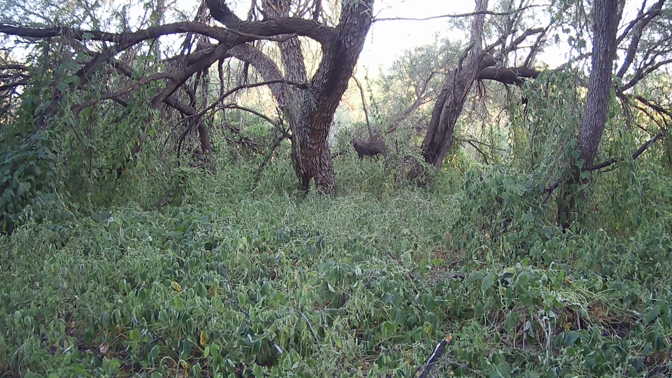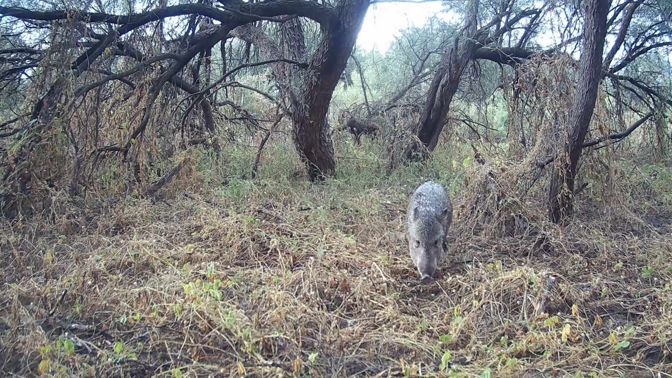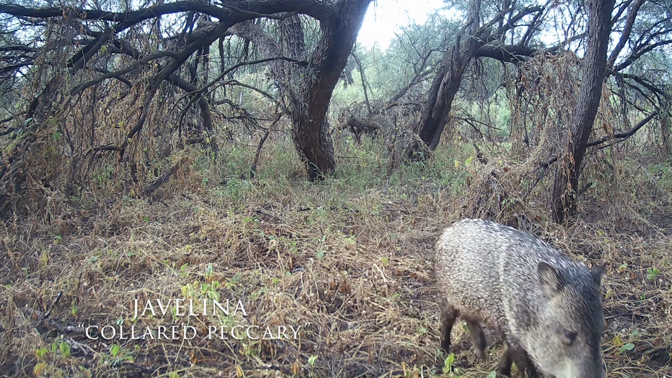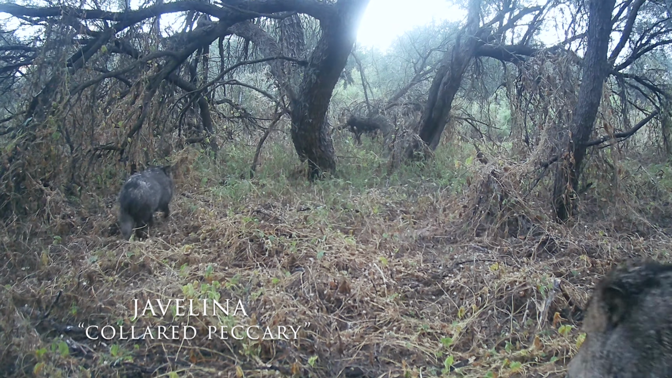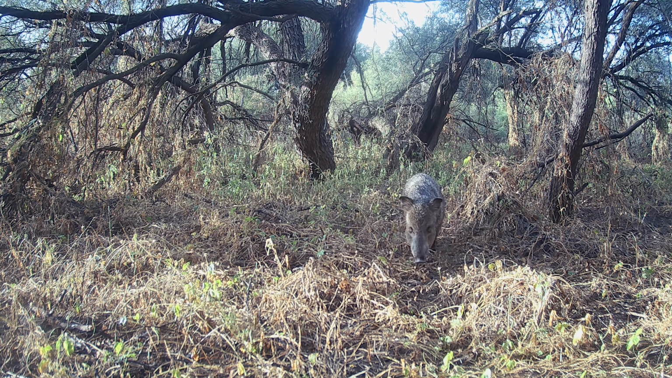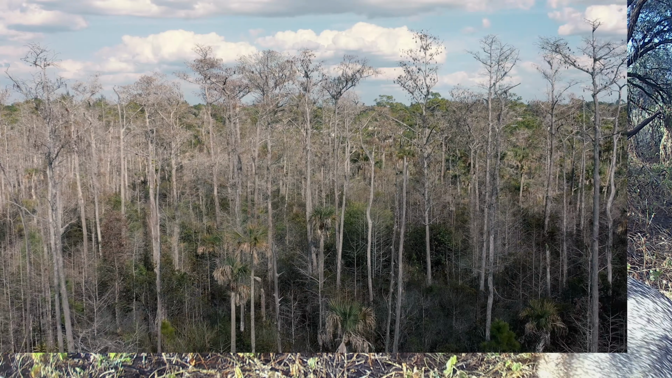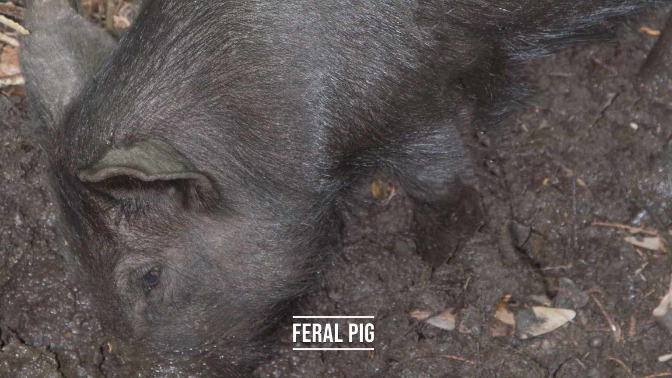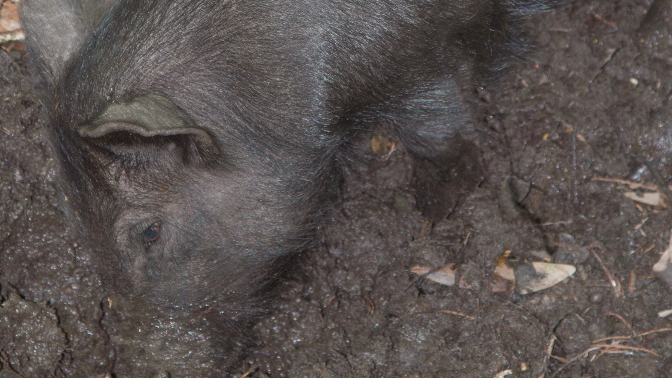Okay, so Matt set the camera up on the outskirts of the city in riparian habitat. And one animal captured numerous times was the javelina, also known as the collared peccary. Although common throughout parts of the Southwest, javelinas are unique because they're the only native pig-like mammal in the United States. Wild boar, more accurately called feral pigs, which have been reported in at least 35 states, are invasive and destructive, and are not closely related to javelinas.